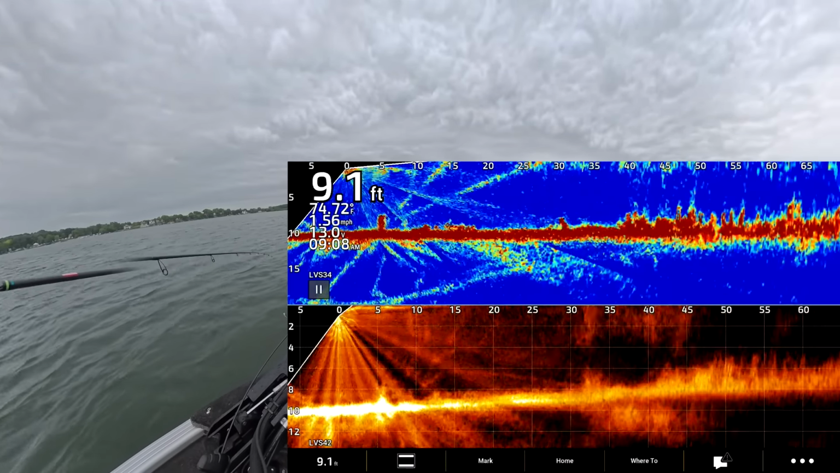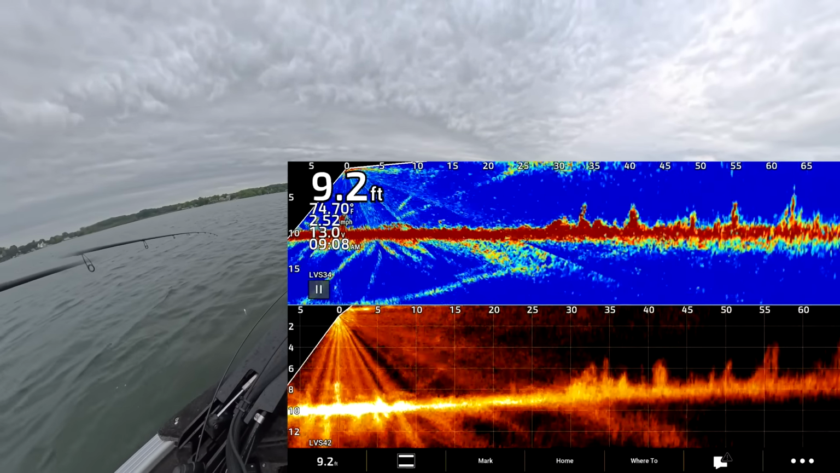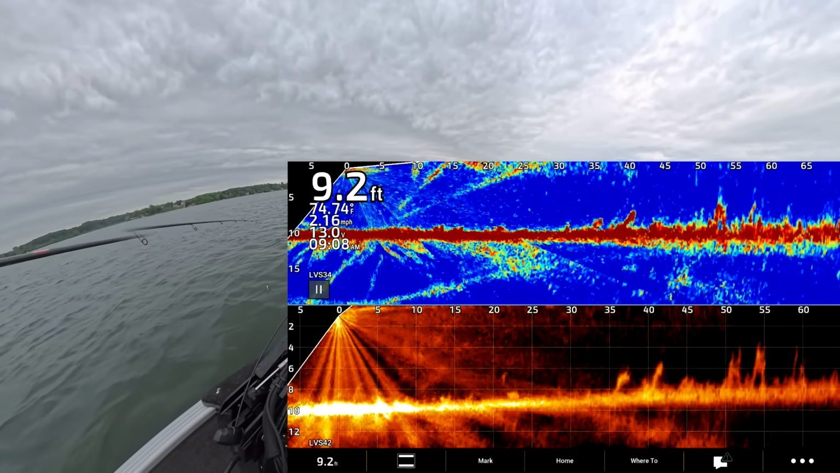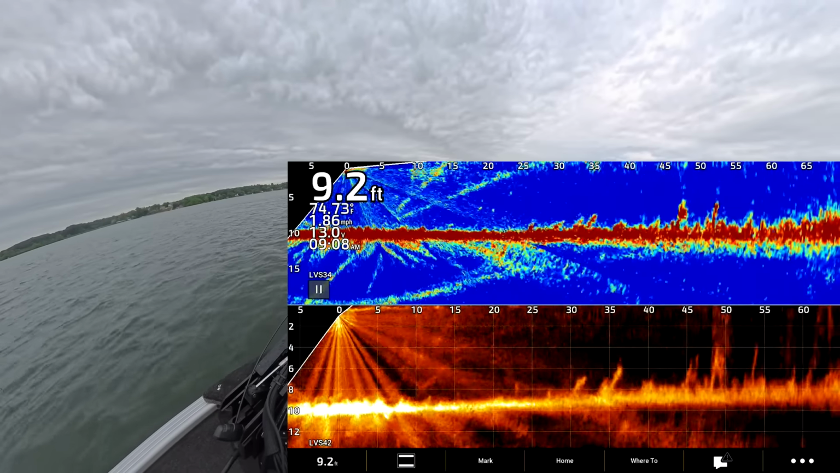Hoping there's no raindrops on the bottom camera lens here, because it's not raining hard, but it's raining enough to be annoying.